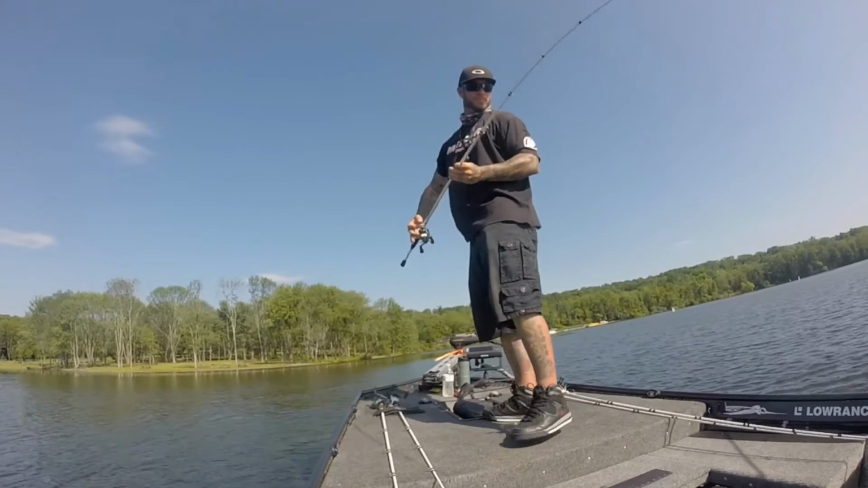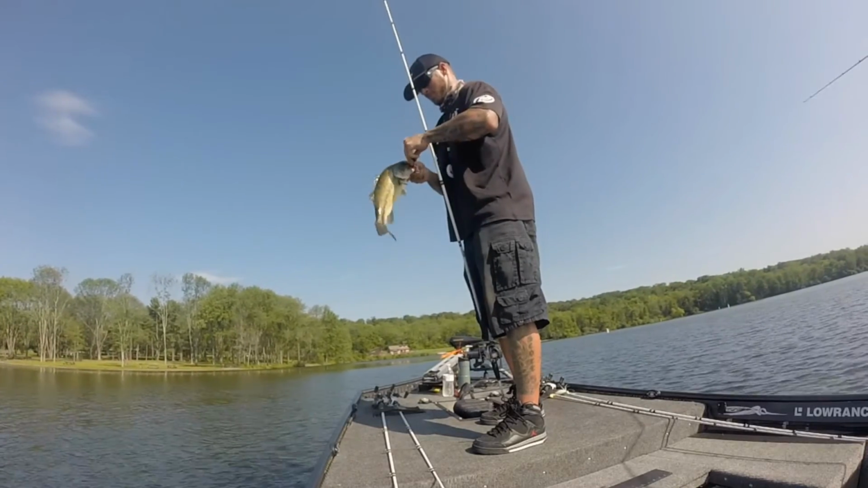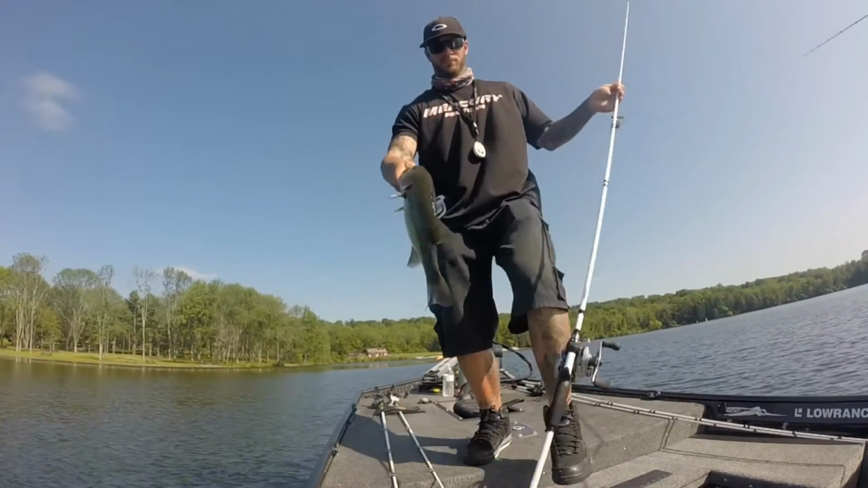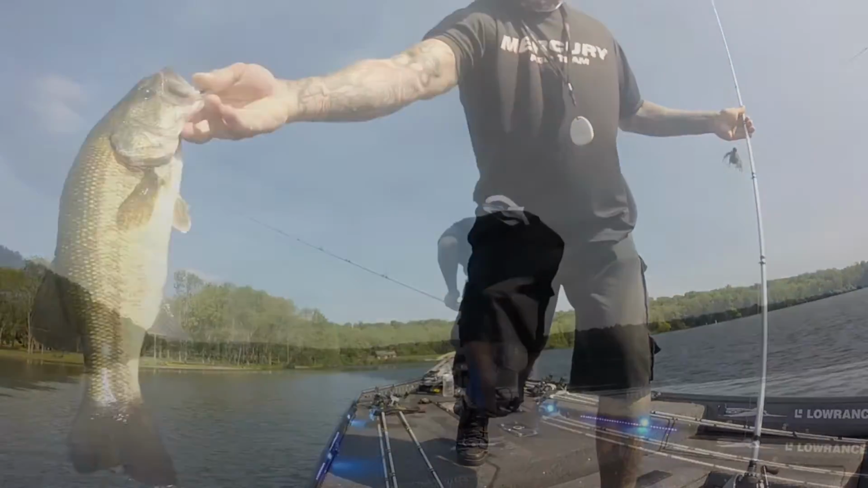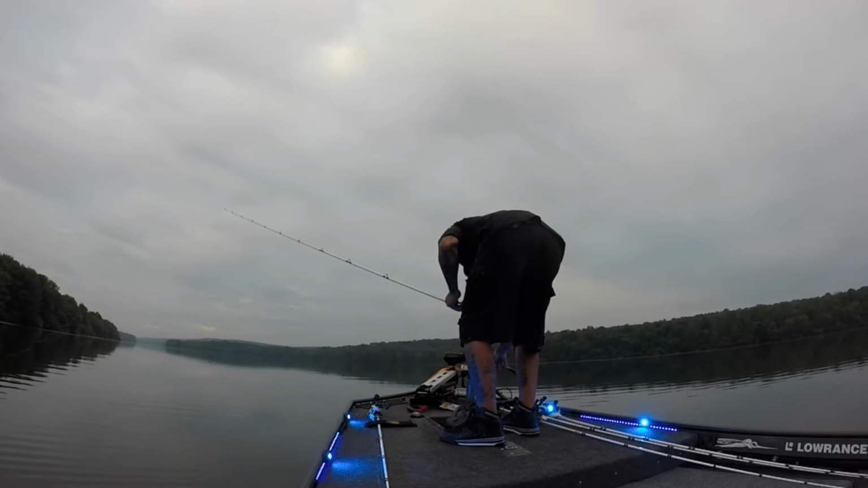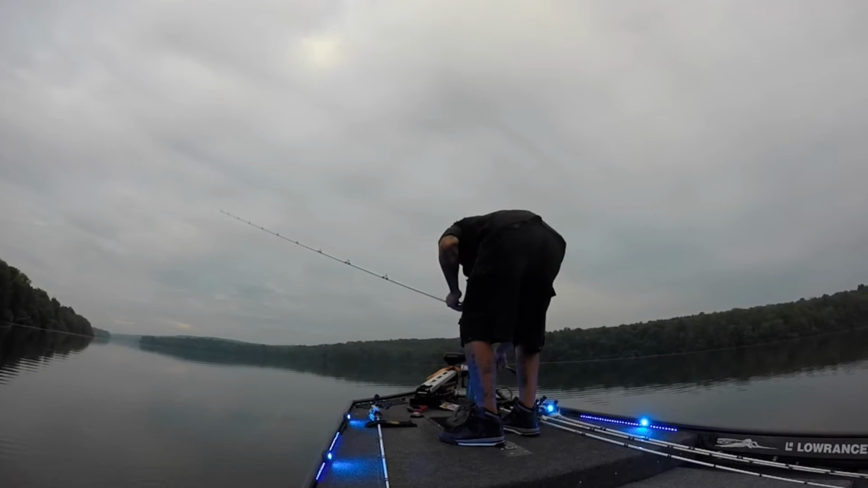Sweet, another nice one. If you'll notice on this one, I'm back to the same area. This is earlier in the morning. There's the same thing with the main creek channel turning in front of this offshore rock pile.